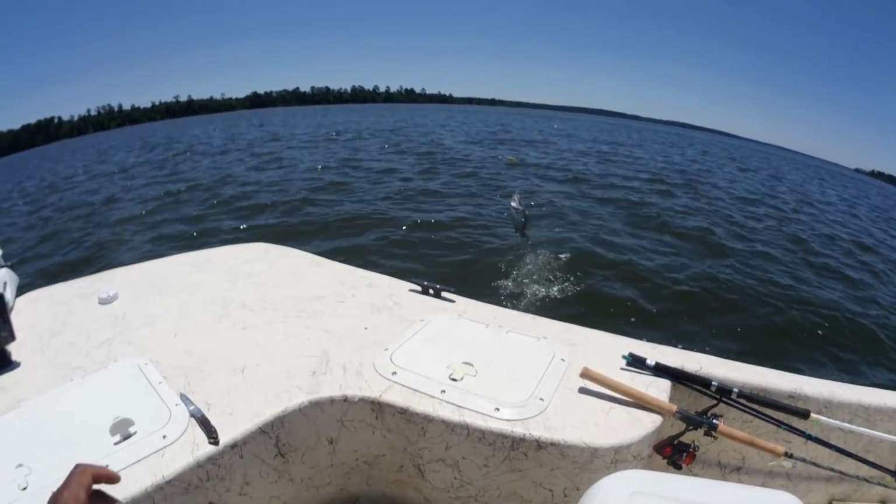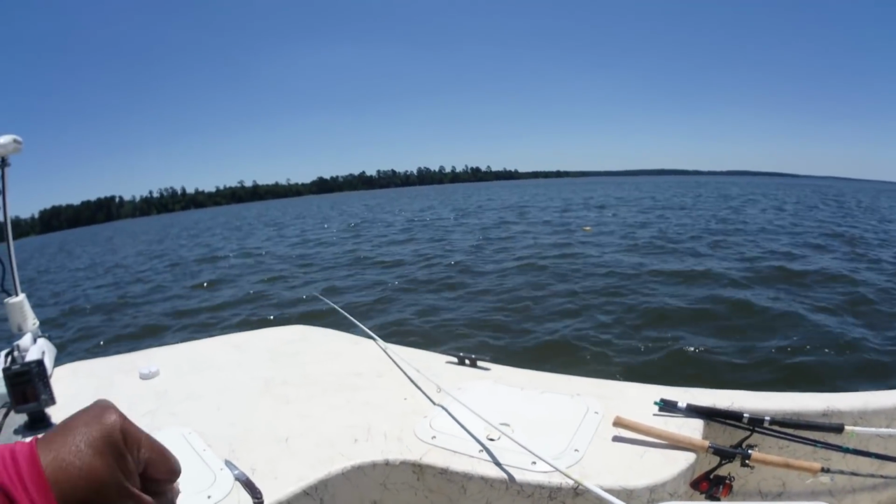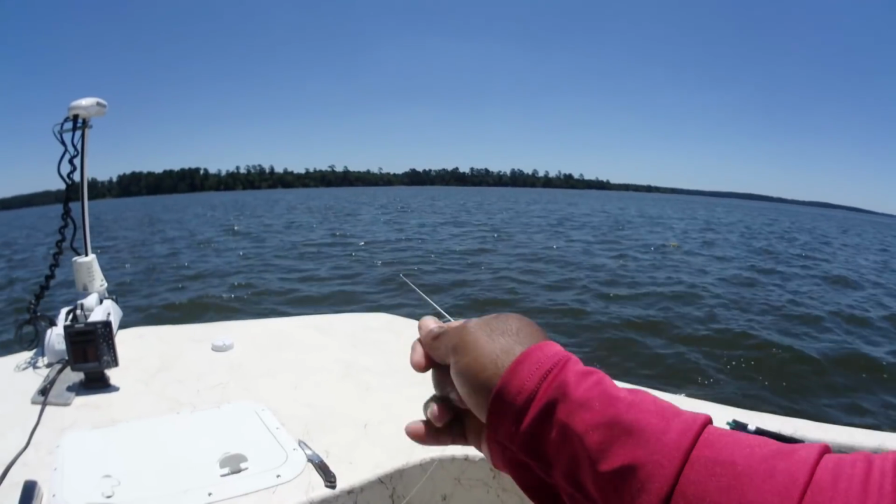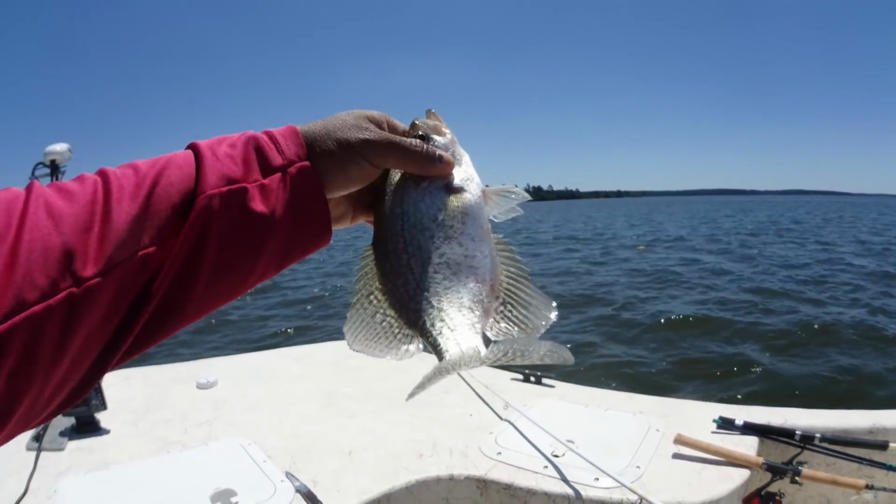Oh, you got to be kidding me. There's a lot of little fish down there now. Them jokers are hitting super shallow. Thank you for not taking my crappie nibble. Pretty little thing.